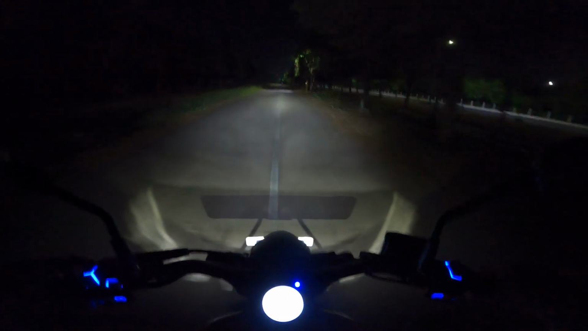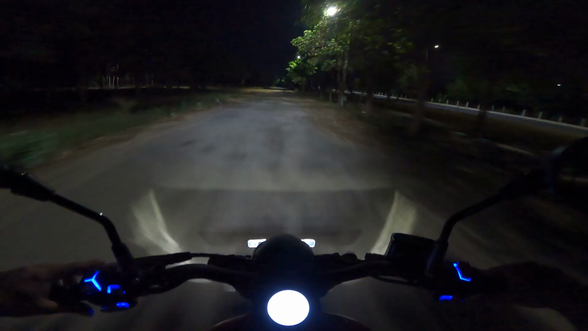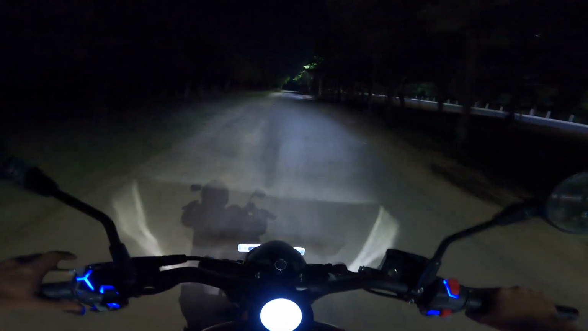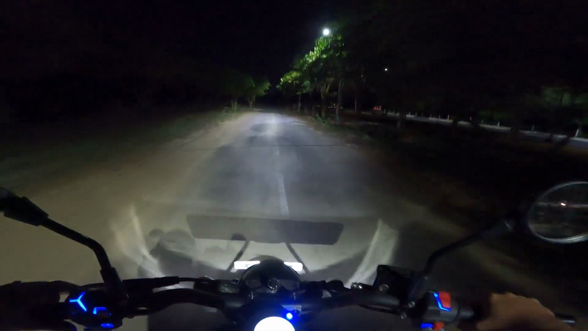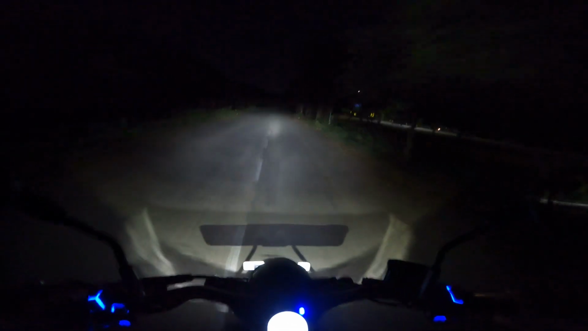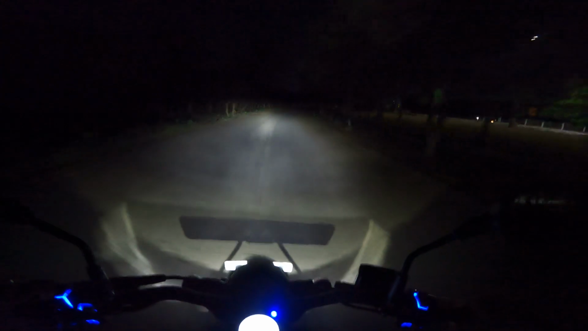You may have noticed that in almost more than 80%, 90% of the motorcycles nowadays, you have LED setups. So while the low beams are nice, the high beam does not have much going for it. This is an exception. I absolutely love the high beam of this motorcycle. I mean, just look at that.